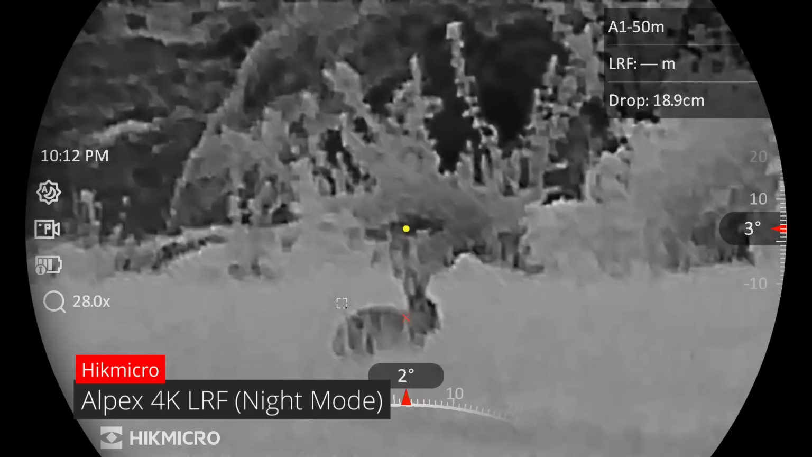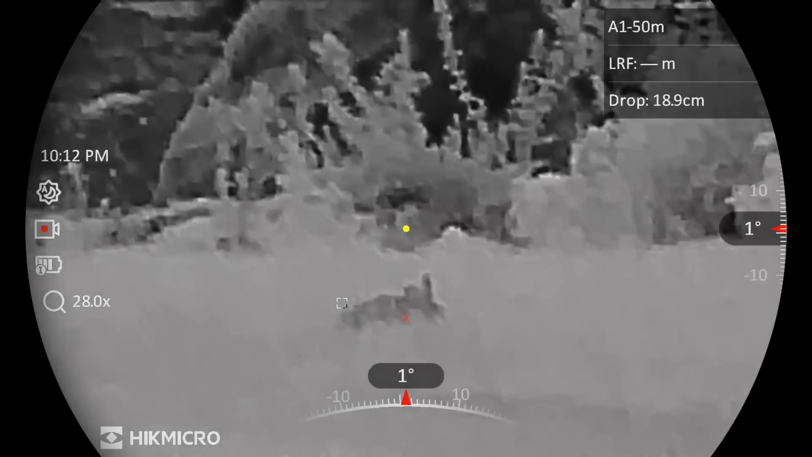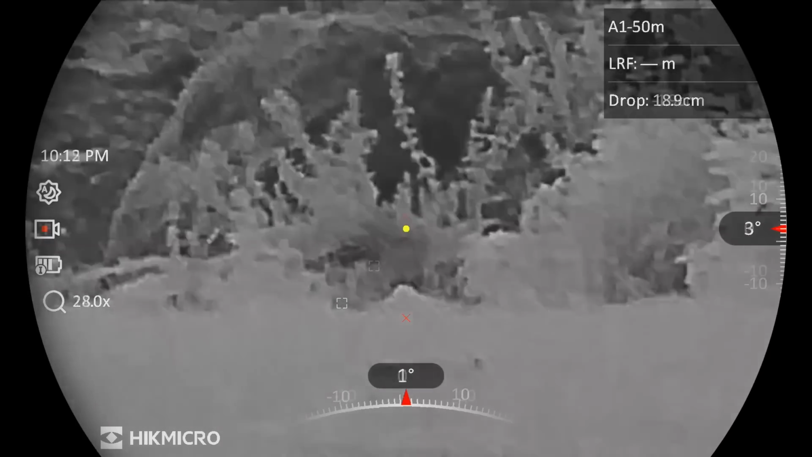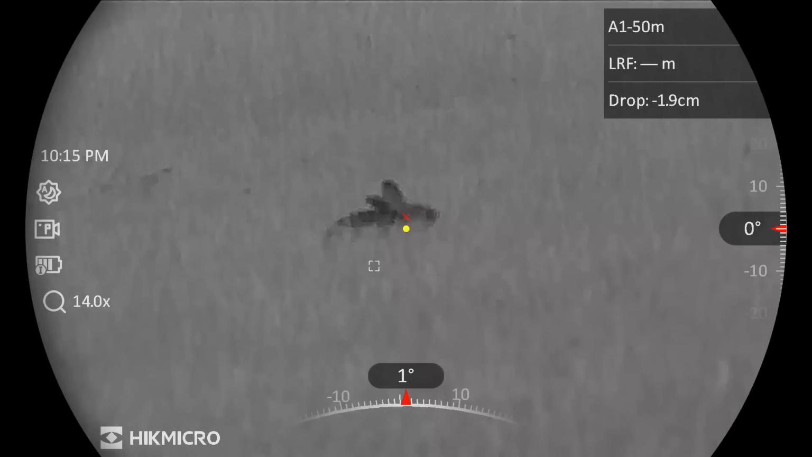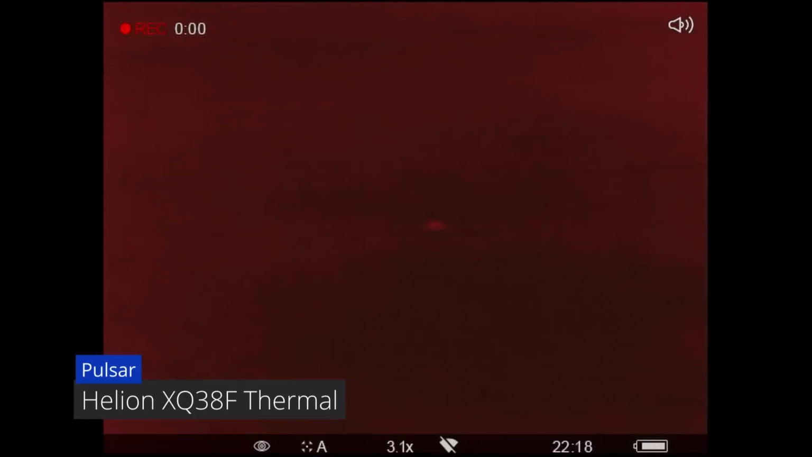For this shot I'm using no IR whatsoever. And you can see the Alpex still gives a very good image, although the night is lighter than it would be in the winter. I've just used the thermal so I can get the location of that and make my way across to pick it up.